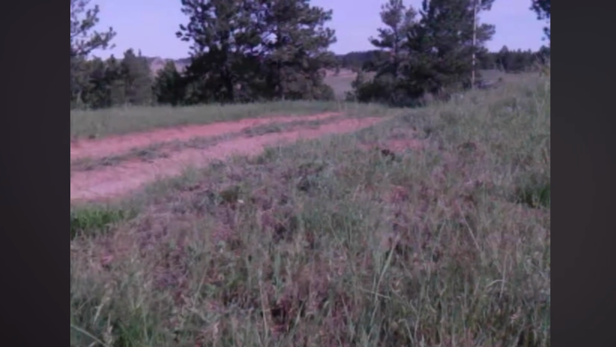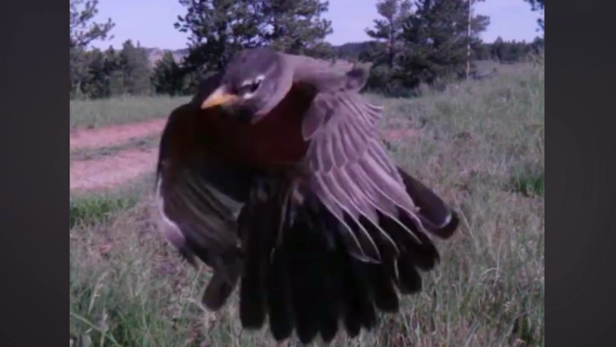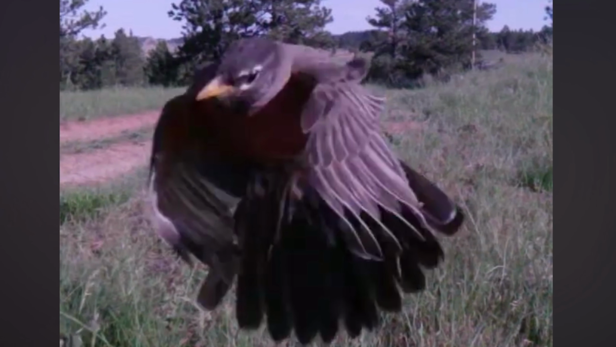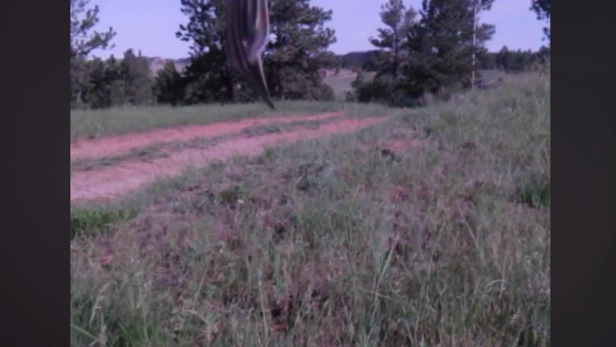Only seconds later, a bird flies down and comes right at the camera and the snake. Take a look at this freeze frame. It seems the bird was trying to tell the snake to leave the man's camera alone.